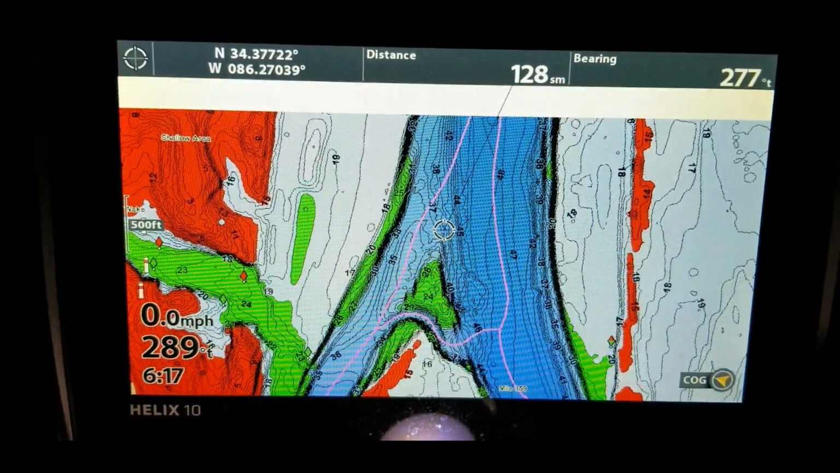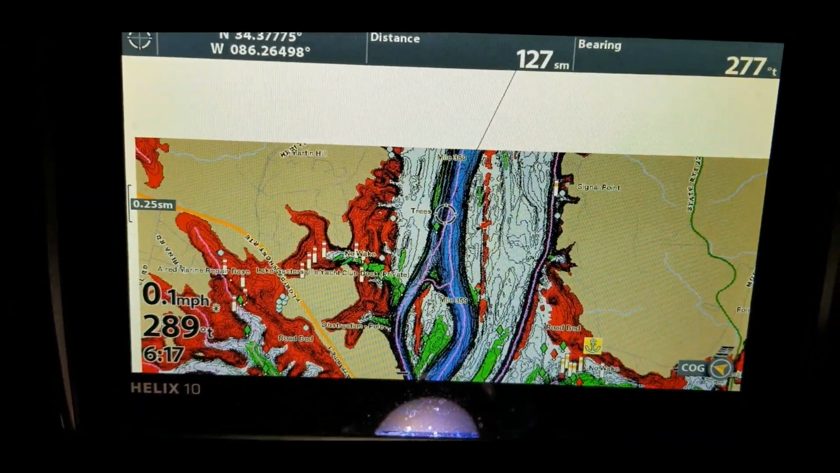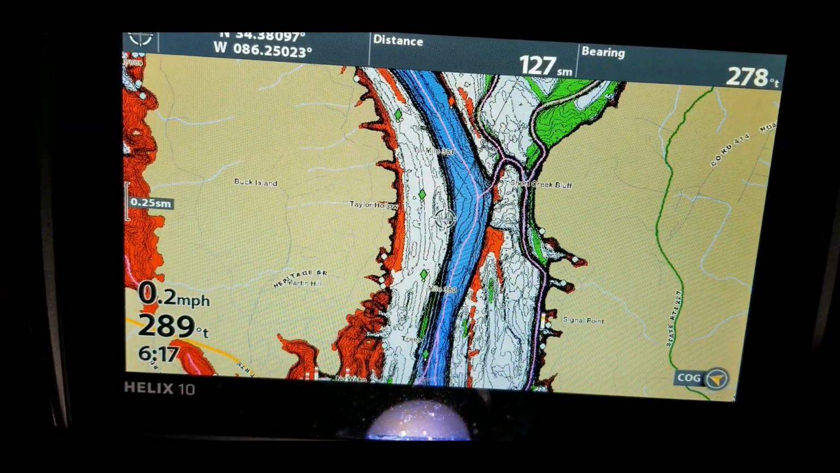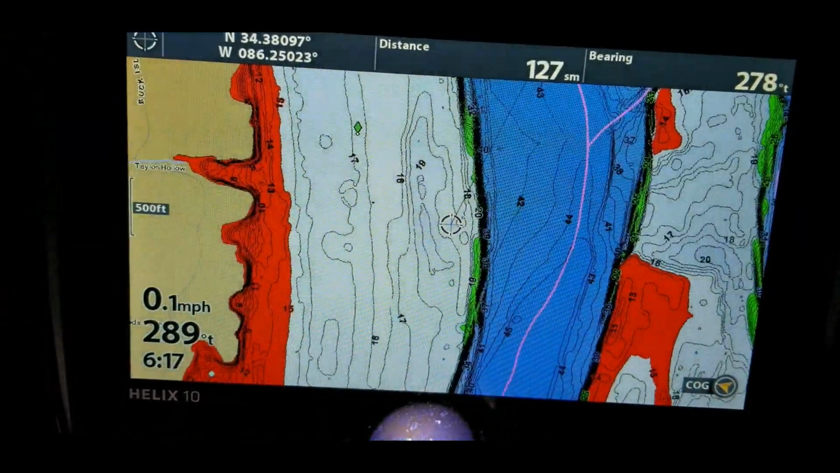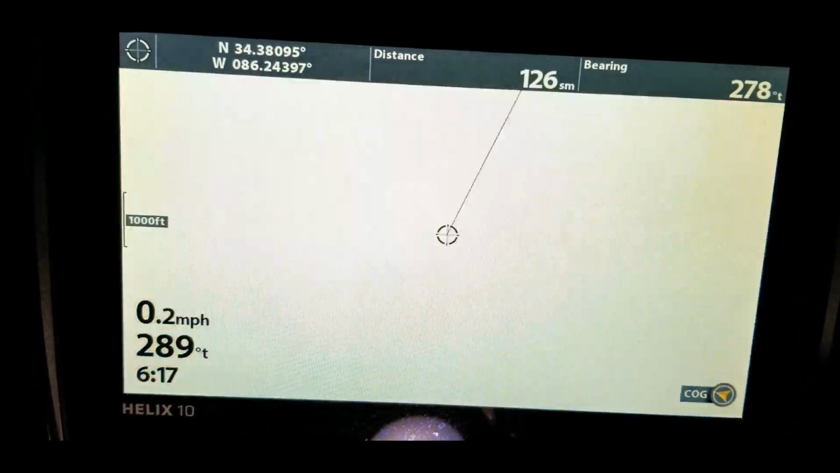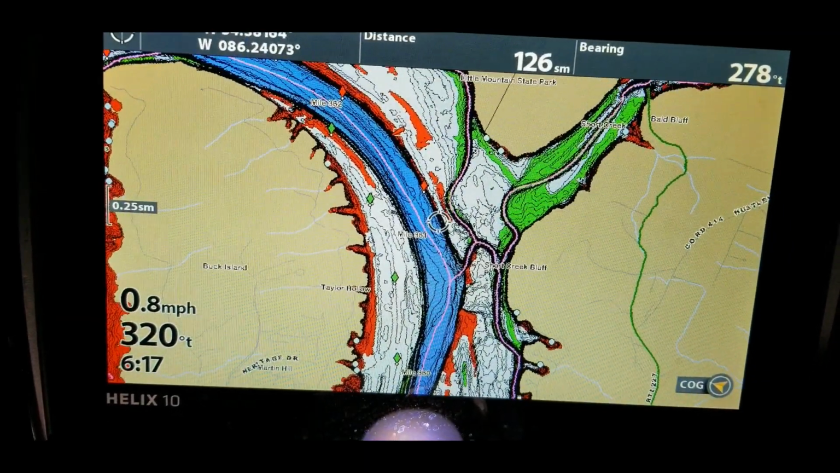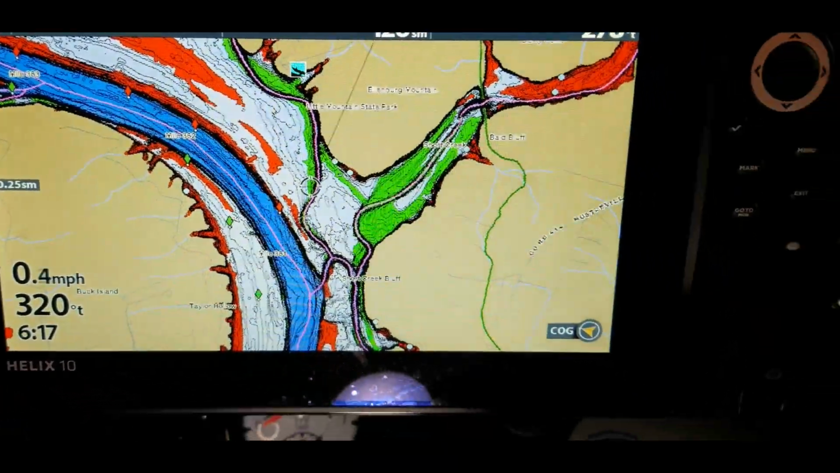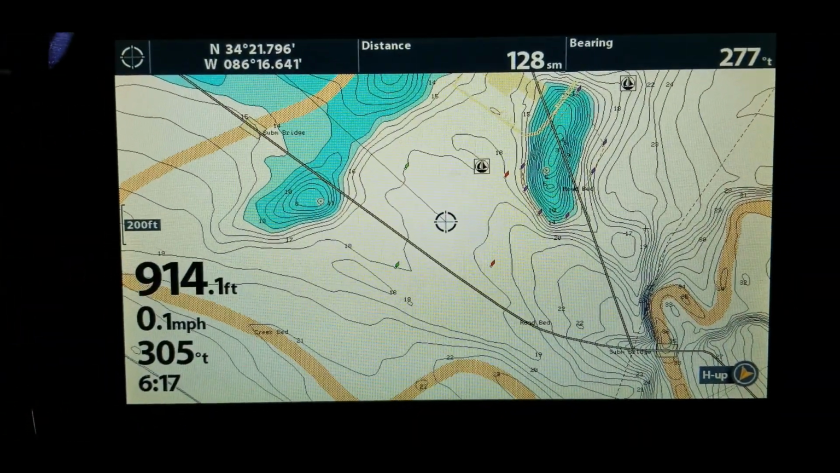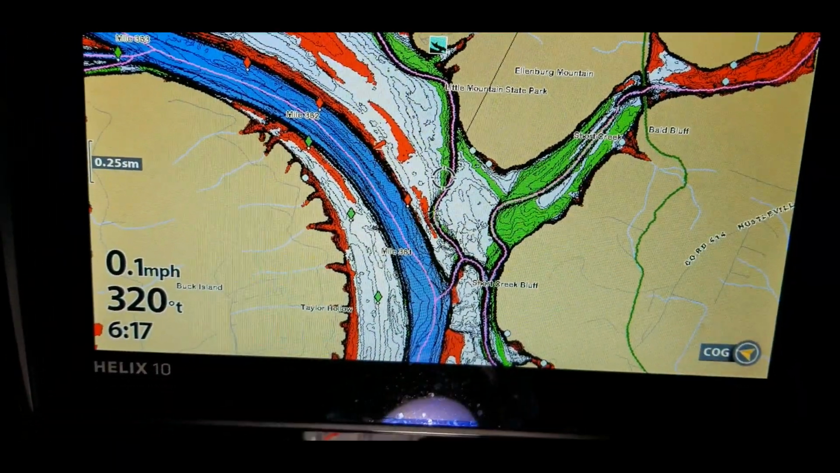So yeah, I mean, zoom in, zoom out. So I zoom all the way out, and I'll just scan all the way up and down this lake and just zoom in on places of interest. And that's pretty much it. So you can definitely see the channel, see specific locations, things like that. And like I said, a good thing about having both of these units is that I can have the Navionics chip on one and have the Lake Master setup on the other one.